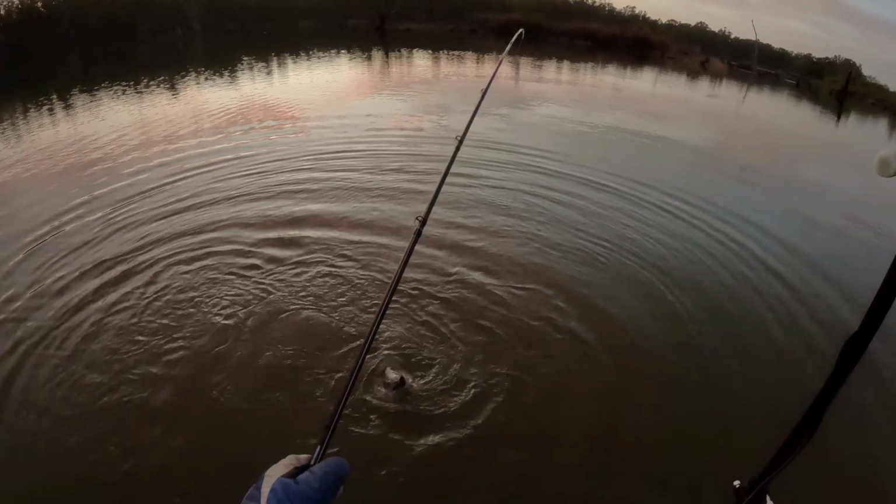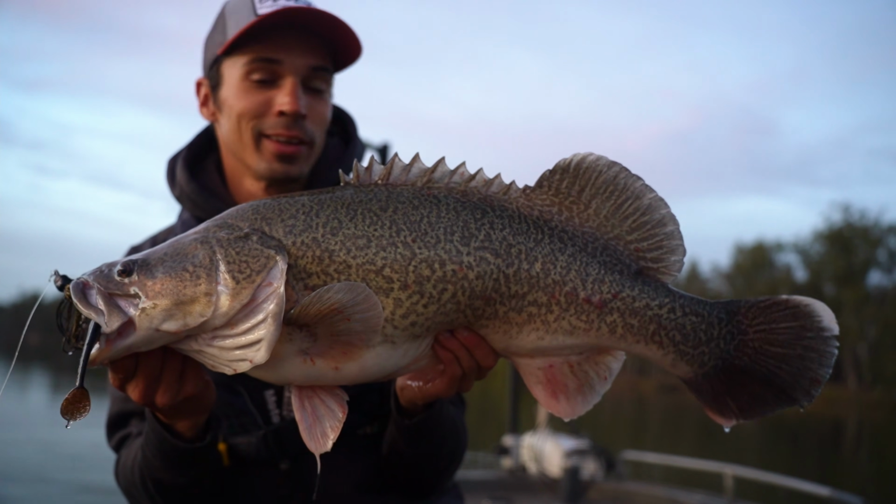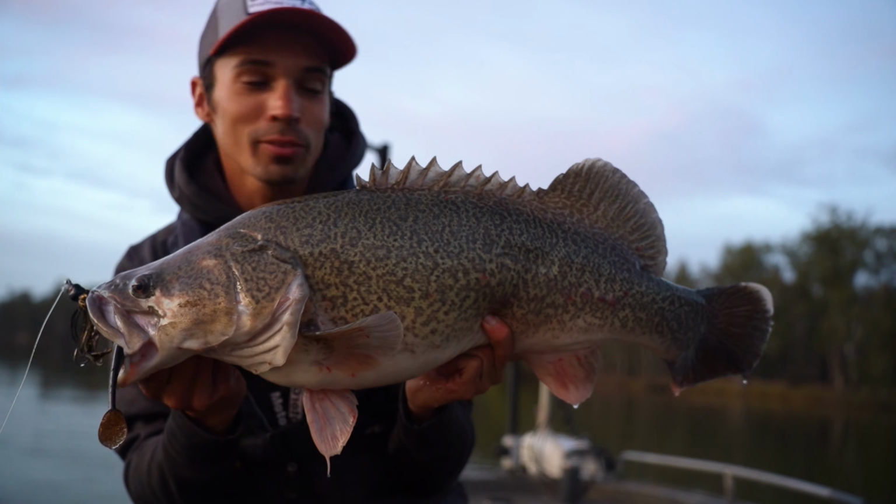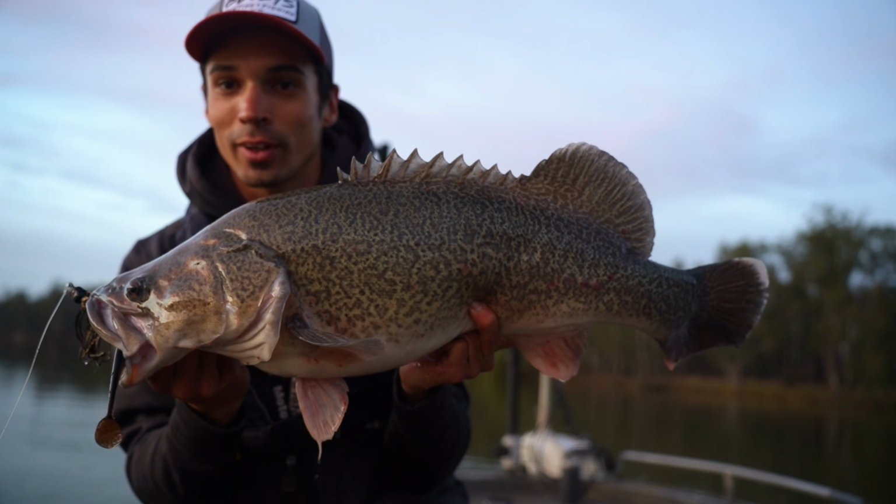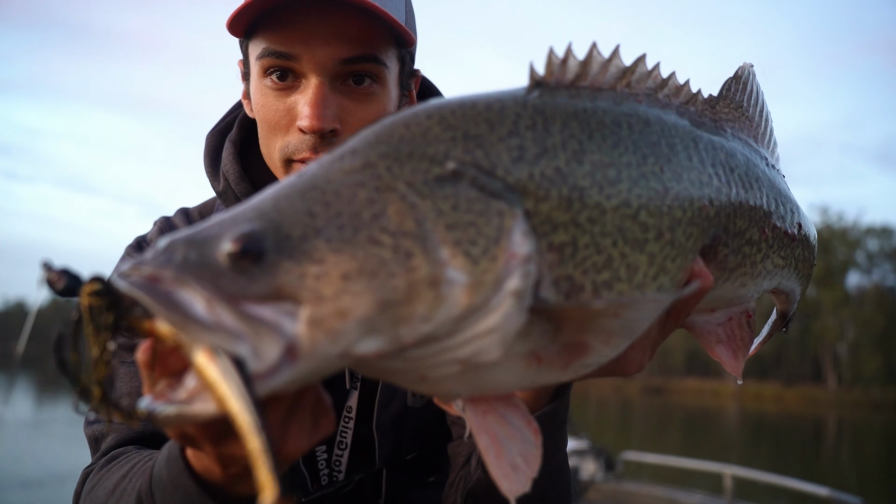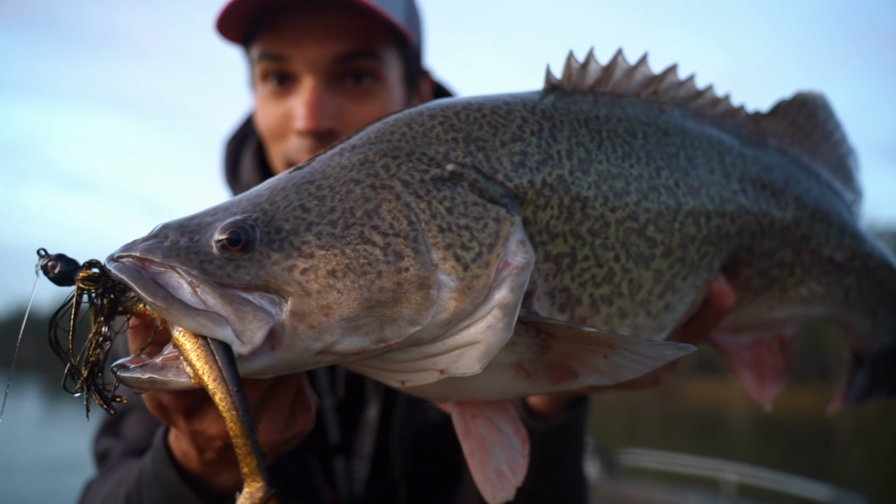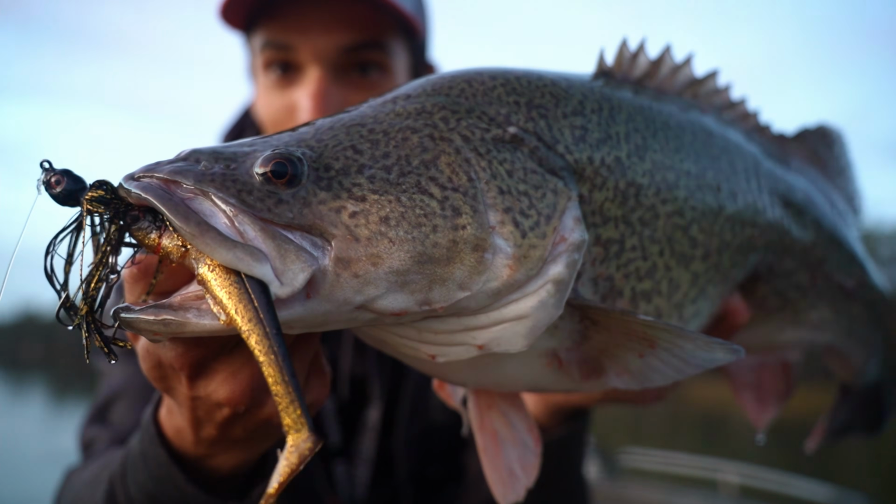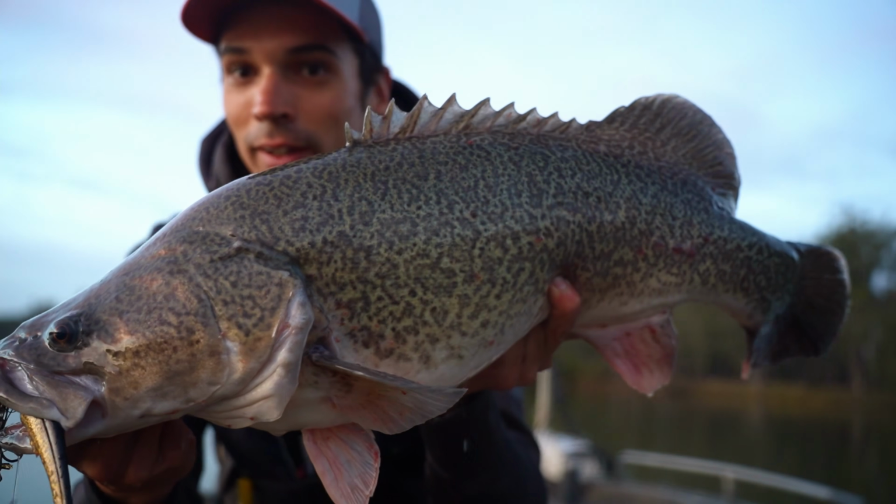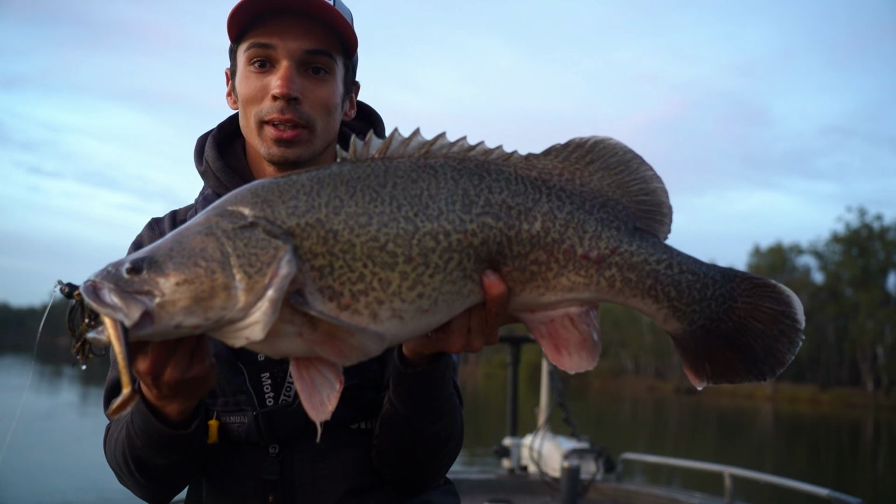Nice. That one shows that sometimes you do have to bring it right to them. Like, I had to get that swim jig right on him and he just grabbed it as soon as it got to him. He looked a bit bigger on the screen, but still a beautiful fish. Get it to focus in on him there. There we go. First thing in the morning. He's a beauty. Really lovely little fish. Alright, I'm gonna get him back.